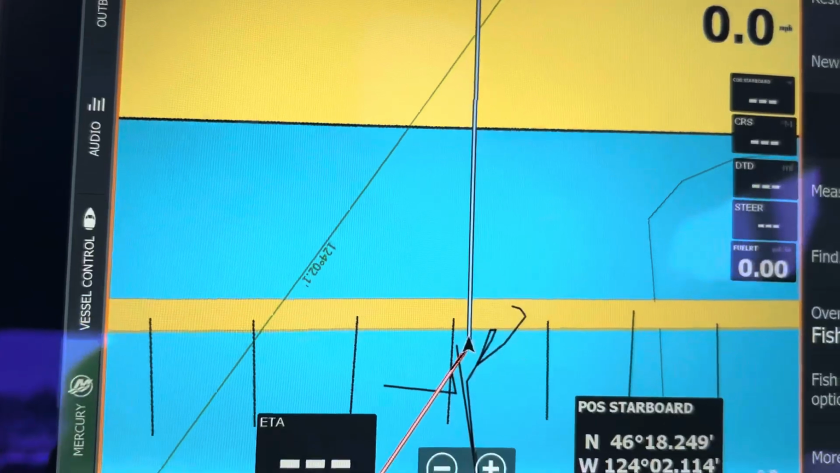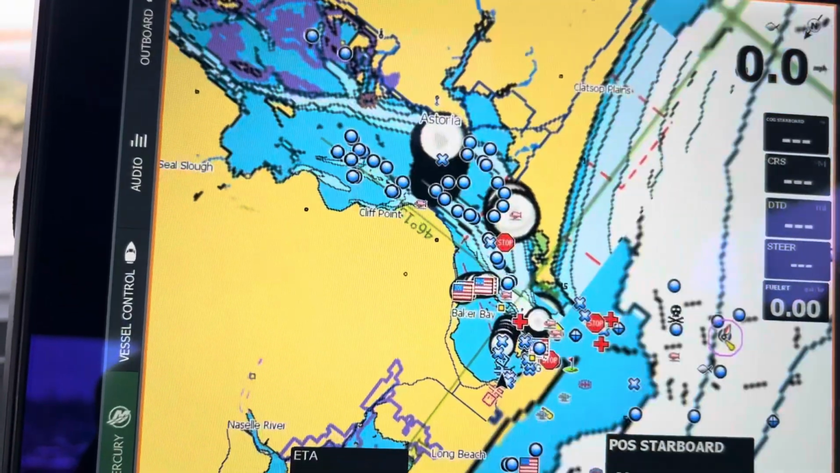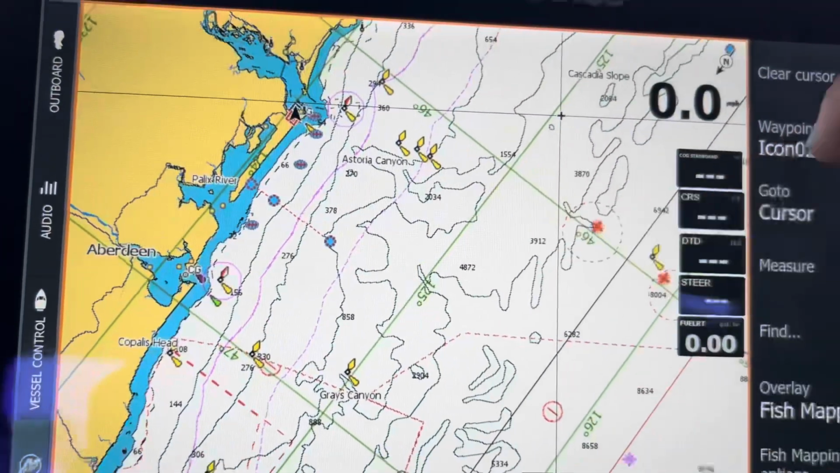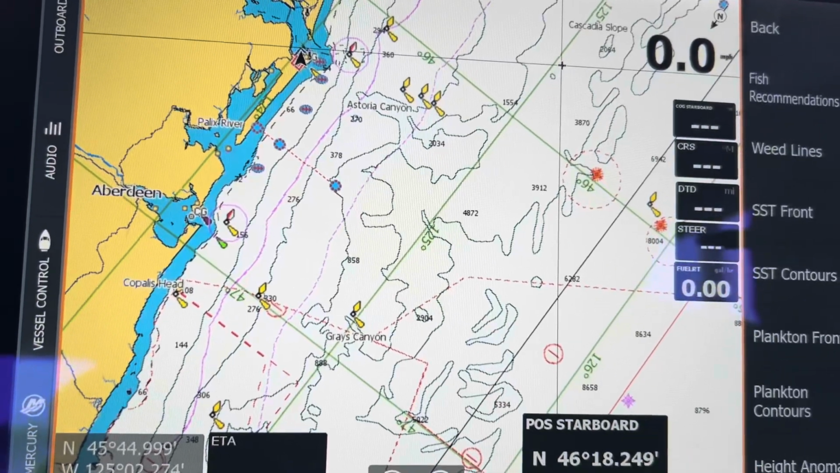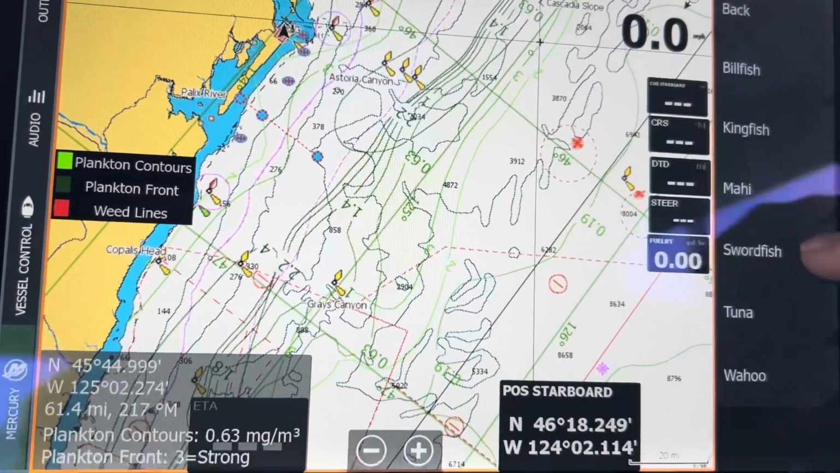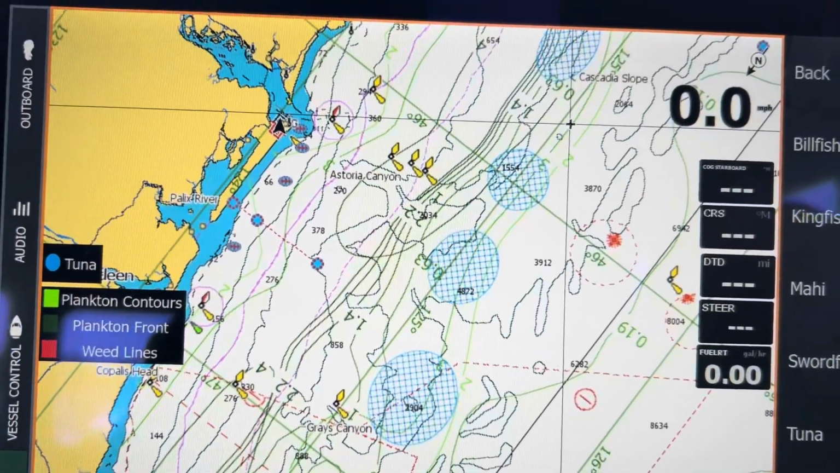All right, the other thing we can do is fish mapping. That's another feature that's kind of cool, particularly for tuna fishermen, and get offshore a little bit. Let's get out here. We can set this up, so we're looking at, there's Astoria Canyon right here. If I turn on the fish mapping, go to fish mapping options, view, let's do weed lines, let's do plankton fronts, plankton contours, and then fish. We'll just put in tuna. And what it does, well, see, I already made some spots out there where recommended tuna fishing might be.